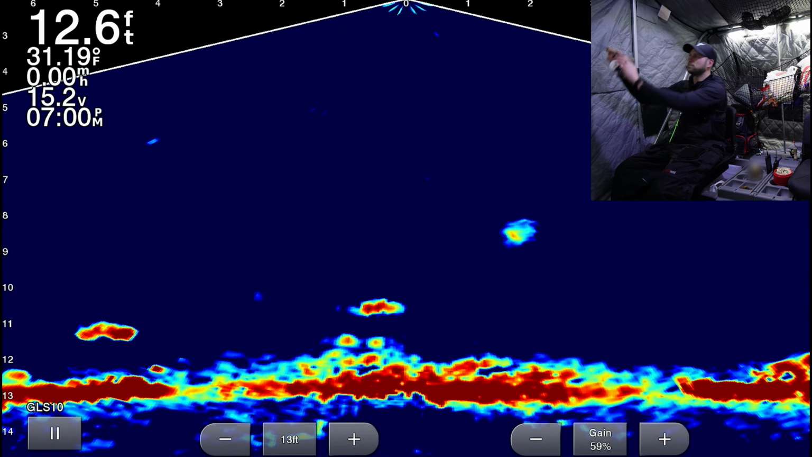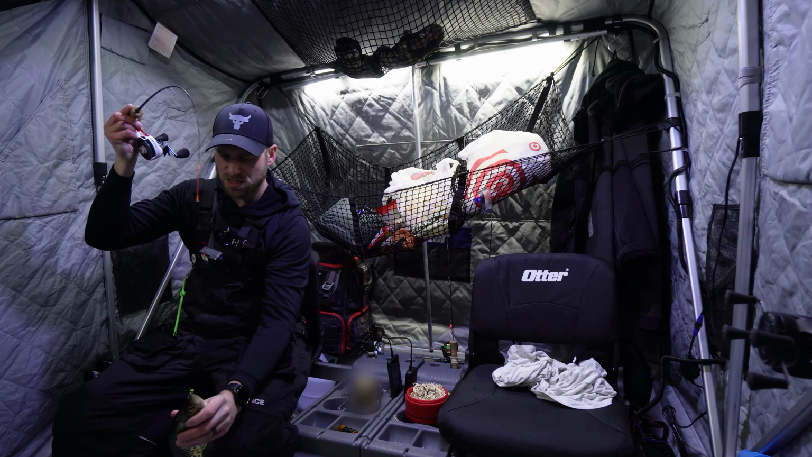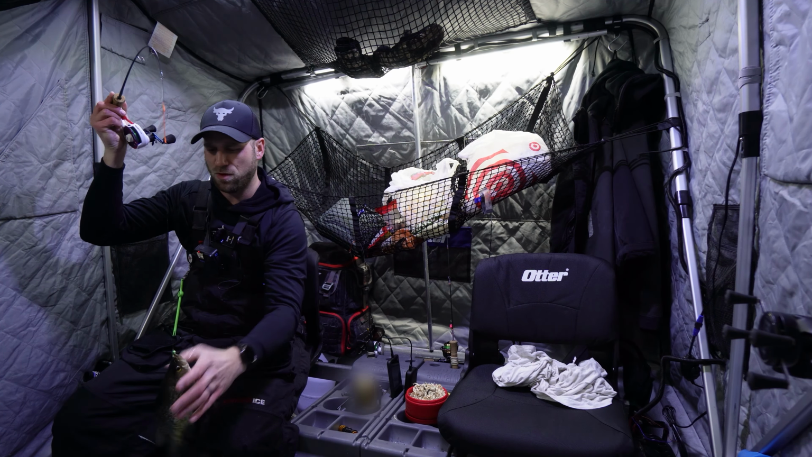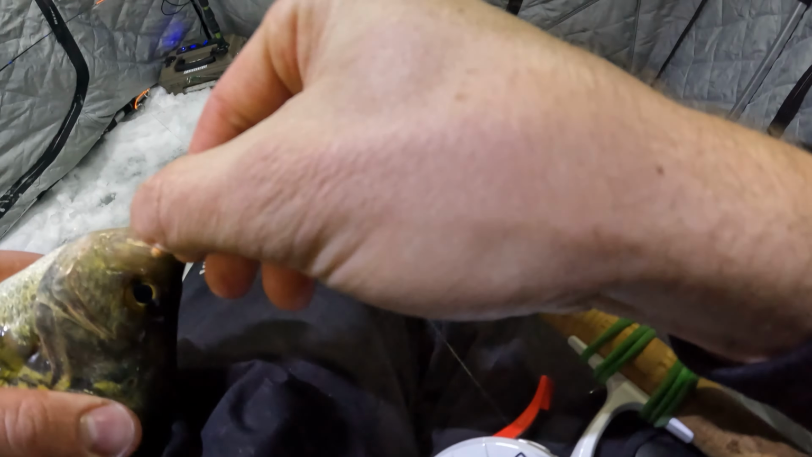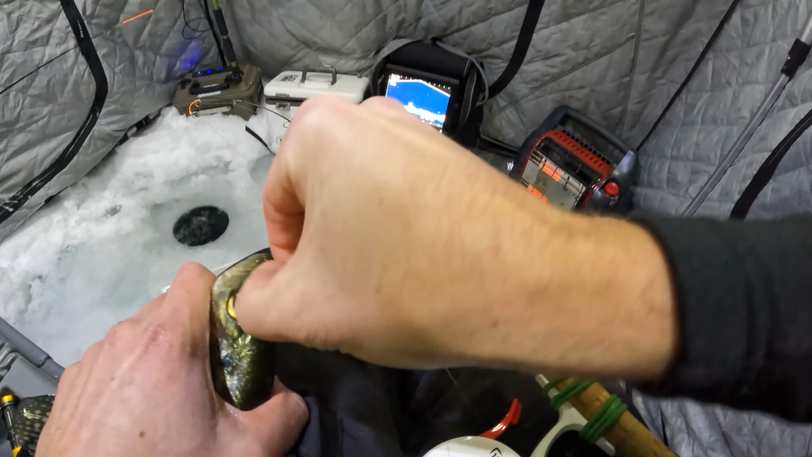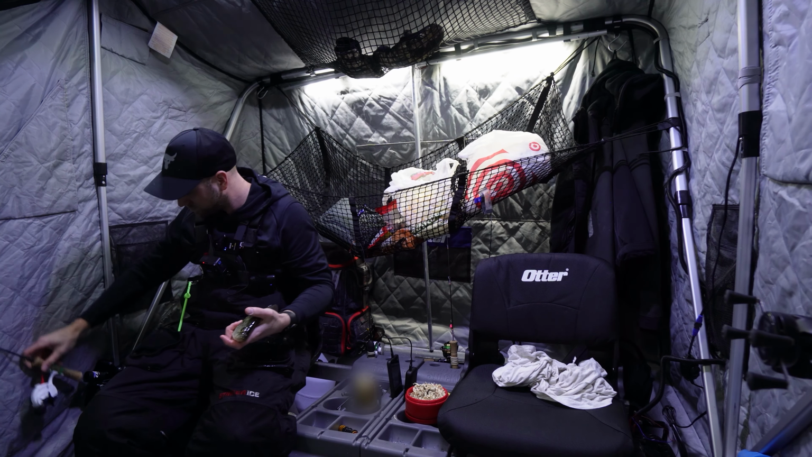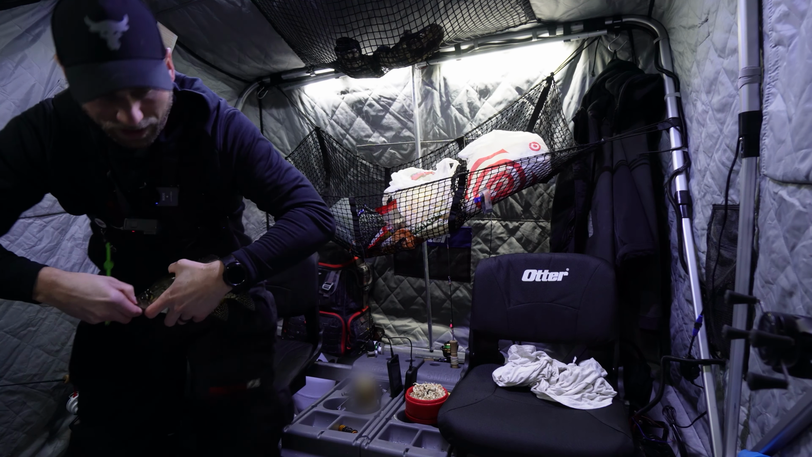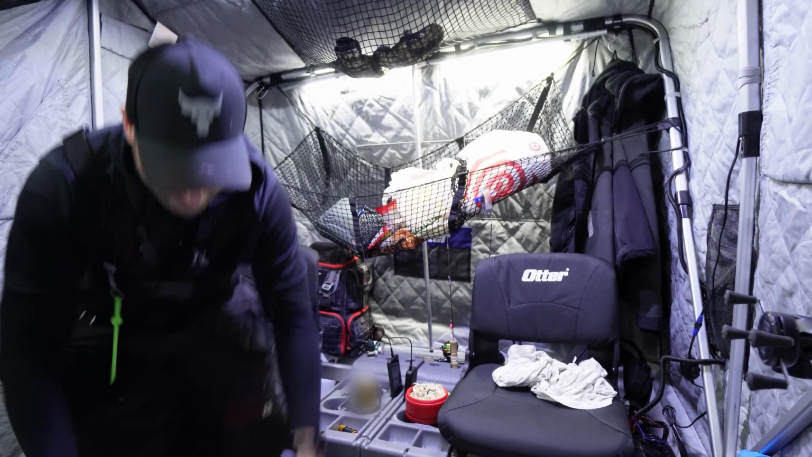Hooked up. Hooked up, buddy. Another thick one. Jeez, the bigger ones are coming out now. Can barely wrap my hand around it. Get that hook out of there. I wonder if this is getting tiring for you guys, all these slab crappie.